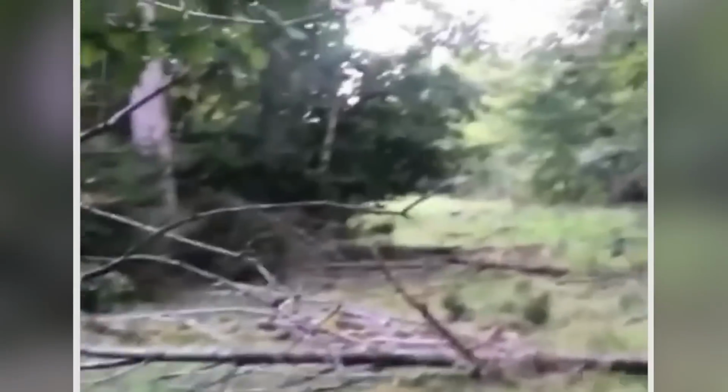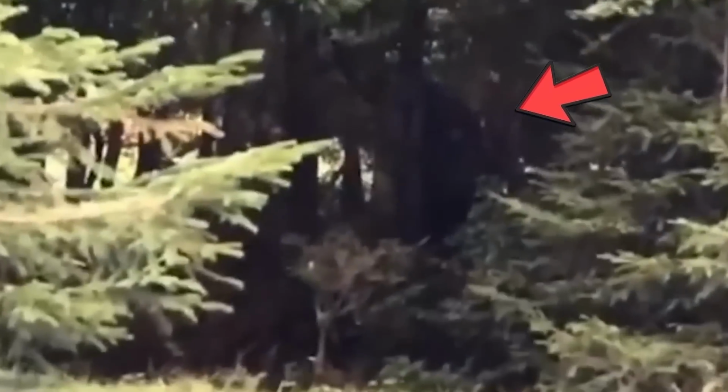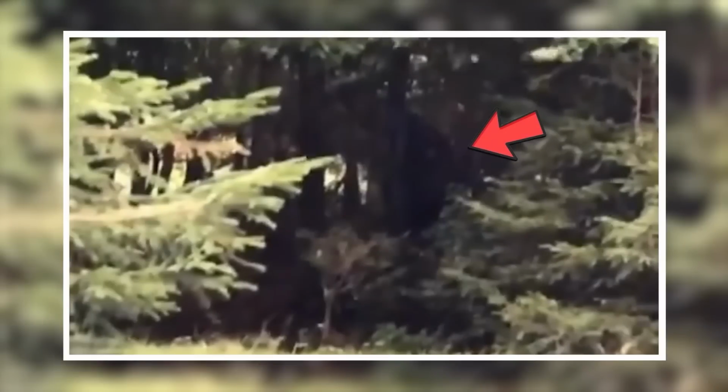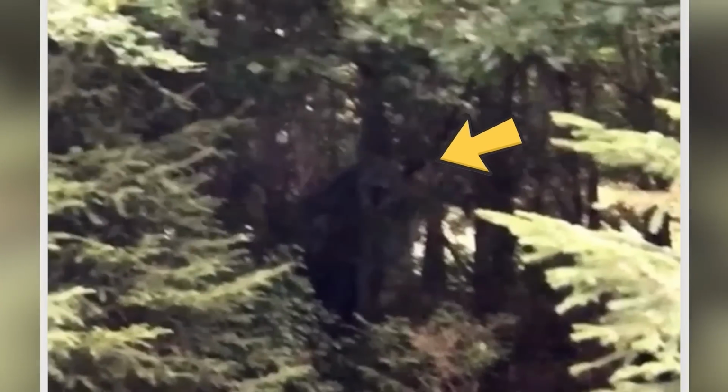Out of this minute-long video, you only see it at the very end: a very huge creature doing something under the shade of a tree. According to the person who recorded this, it was a Yeti. But nothing is for sure, as no one had ever seen anything like that in the area before. Hence, the mystery remains unsolved since forever.